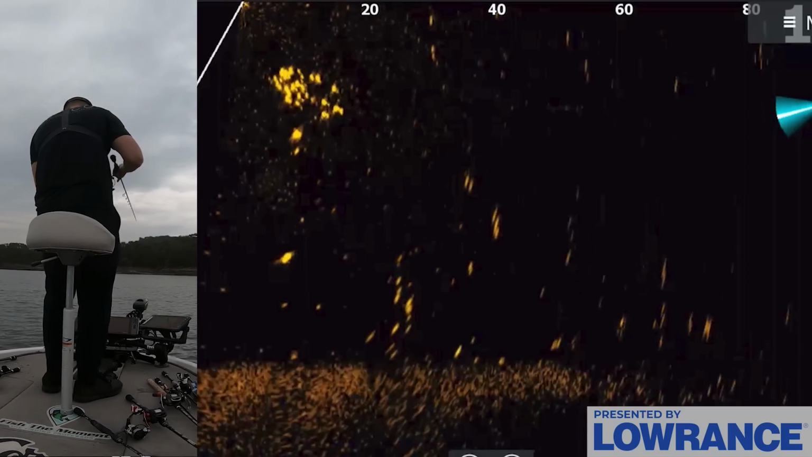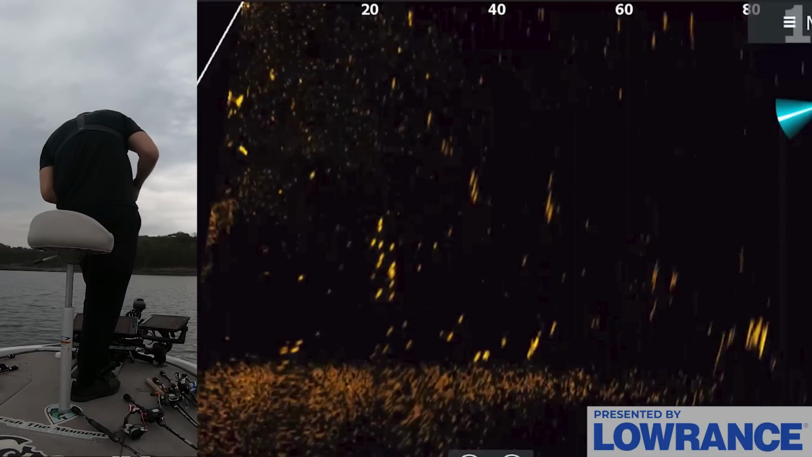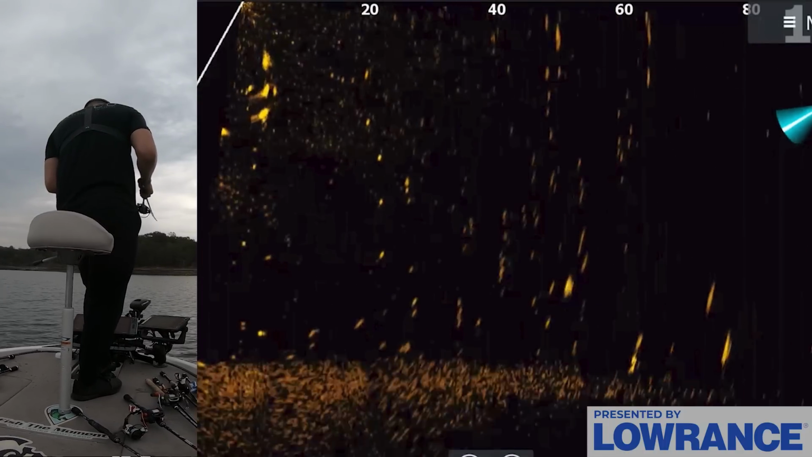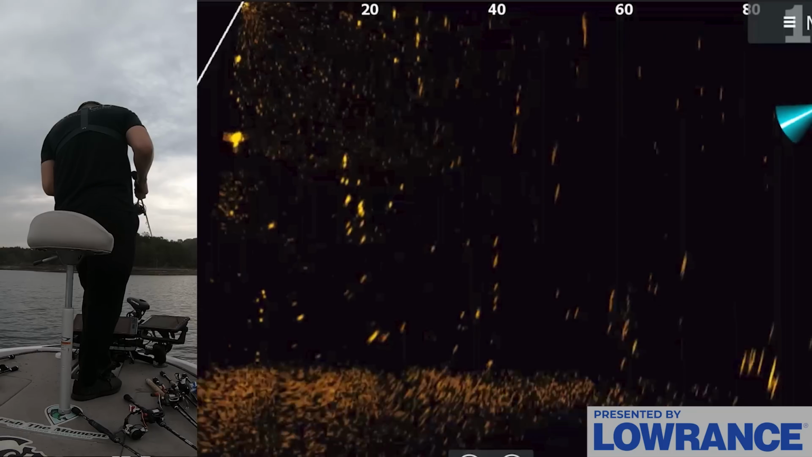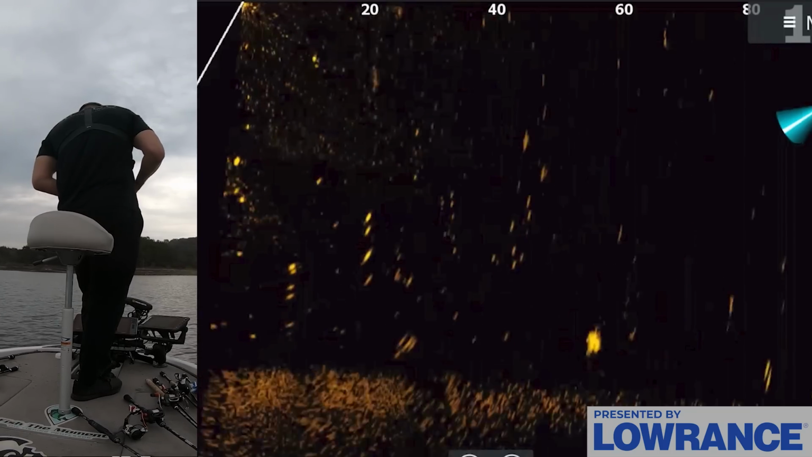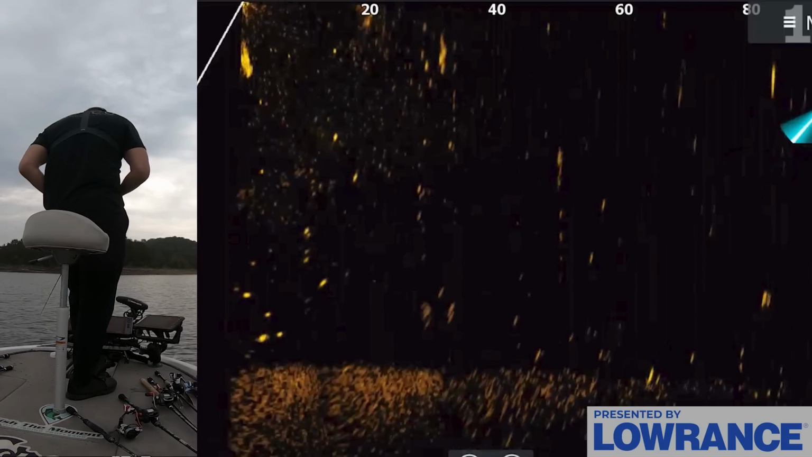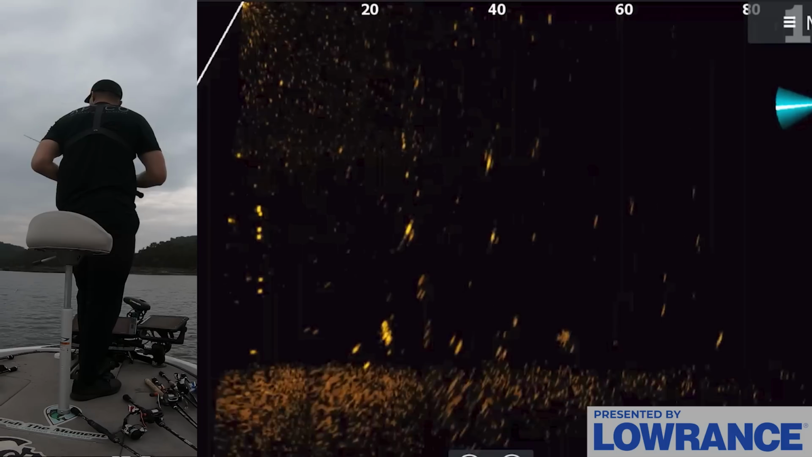Dang it, they got underneath the boat. That's not good. They don't normally eat super well when they're right underneath the boat, but maybe, oh, come on. Dang it, they got too close to the boat there and that spooked them. One hit it, but that messed them up a little bit. So you gotta be careful too. You can't let them get that close to the boat. You can see, guys, this is kind of a cluster out here a little bit.